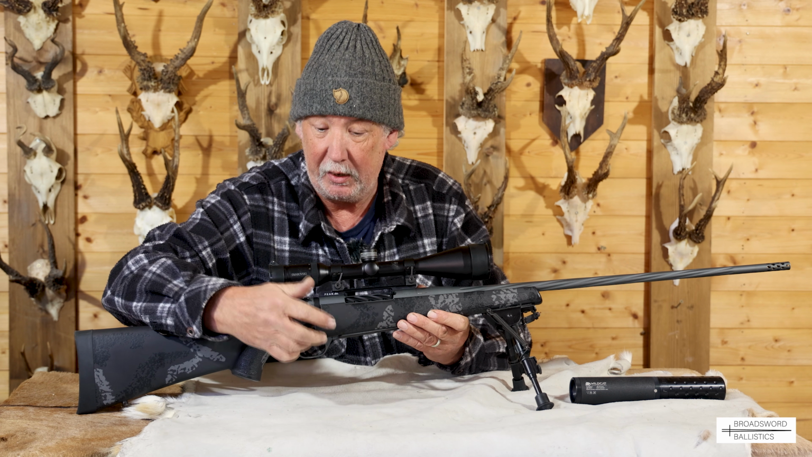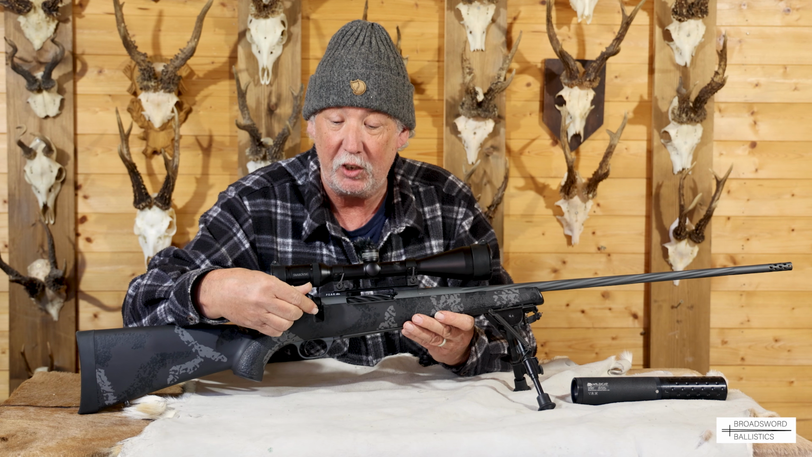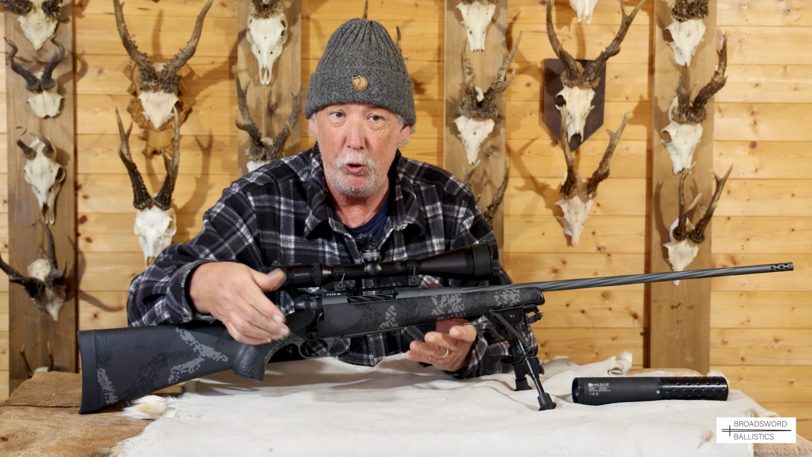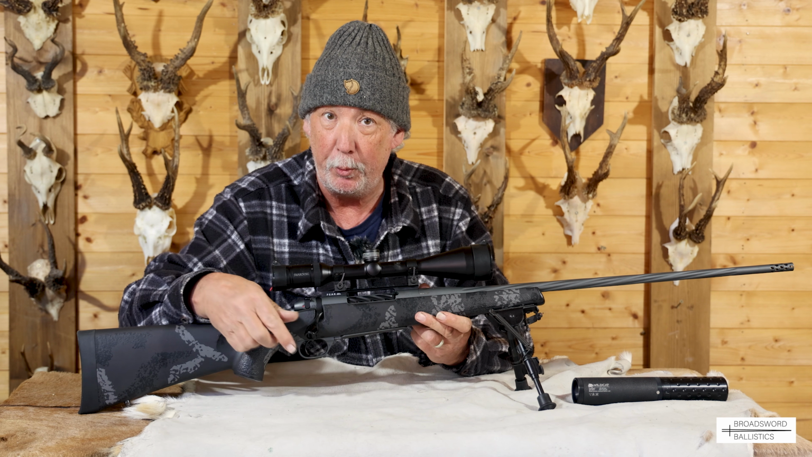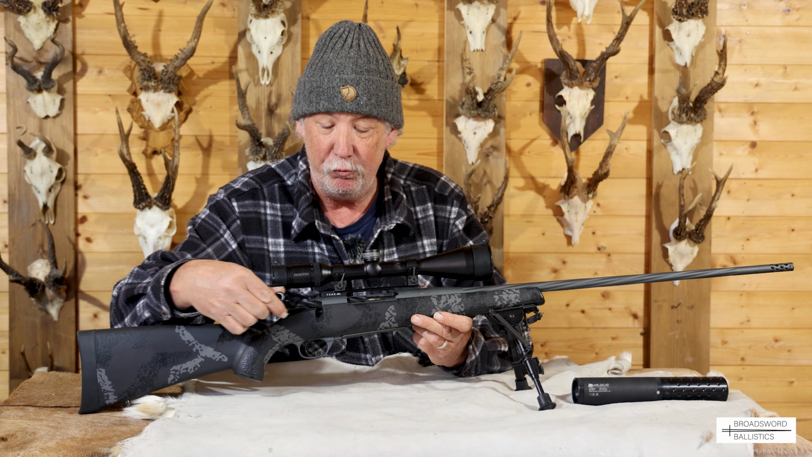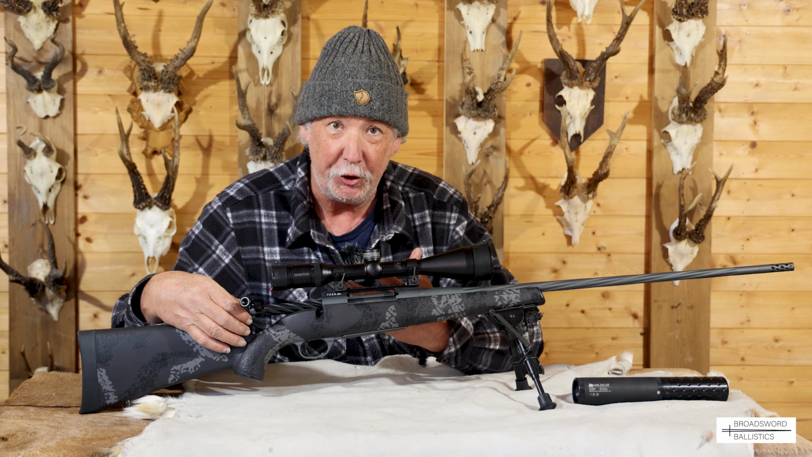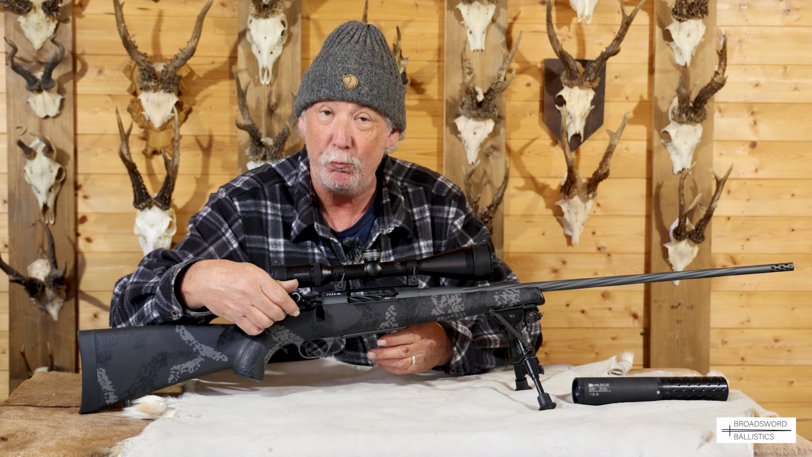It's super slick, and one of the reasons for that is it's got one of the lowest bolt lifts in the industry. It's only 54 degrees. Really, really nice. Very positive lock up and smooth operation. And that is really why this Weatherby shoots so nicely out in the field, because you can depend on it to cycle, feed and then eject cartridges really well.